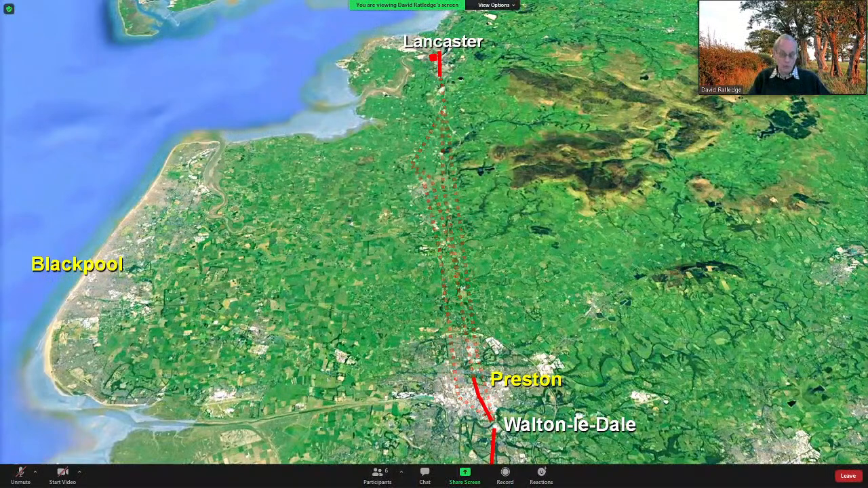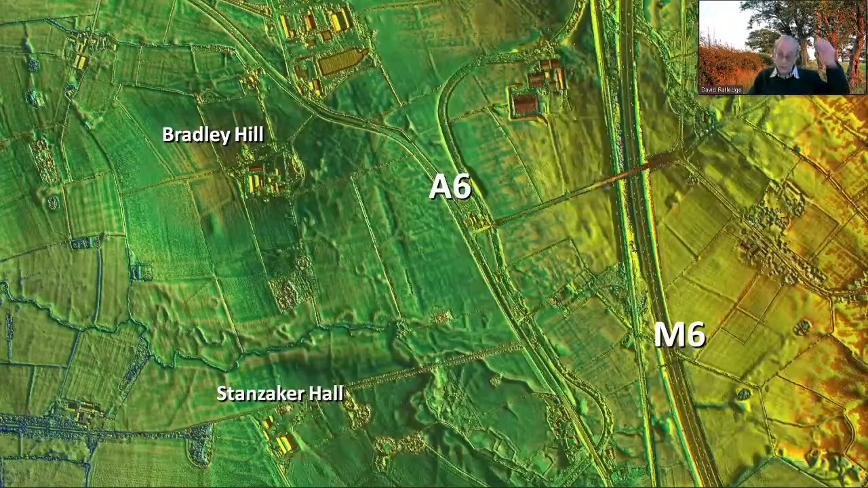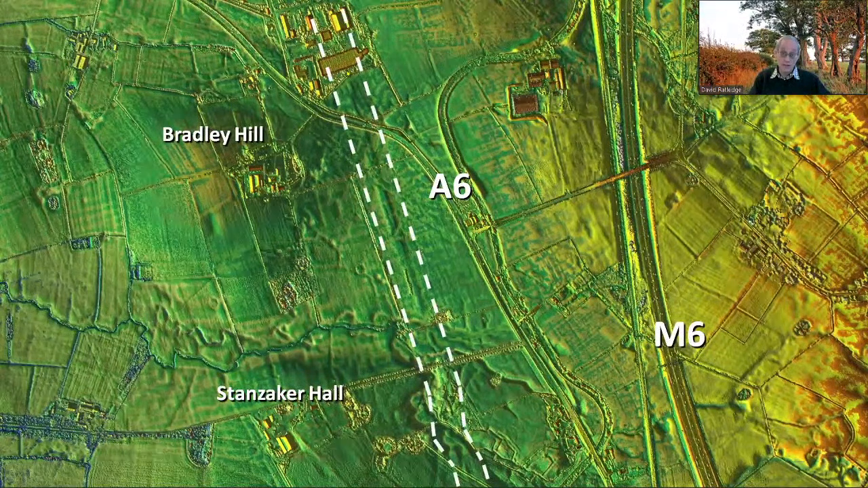What I needed was one point to work from. If I could find it in one place, then I was away. And it turned up there just south of Garstang. Now, this is what a Roman road looks like in lidar. Here it is coming through that field, down through that field, and on. So I had a fix and I had a direction. And I could work it south to Preston. That was tricky, faint, but I could get the route definitely to Preston.